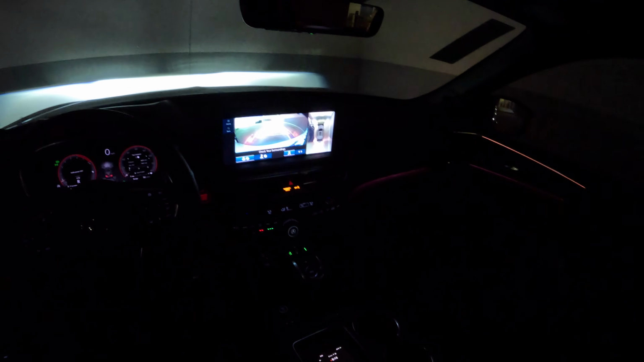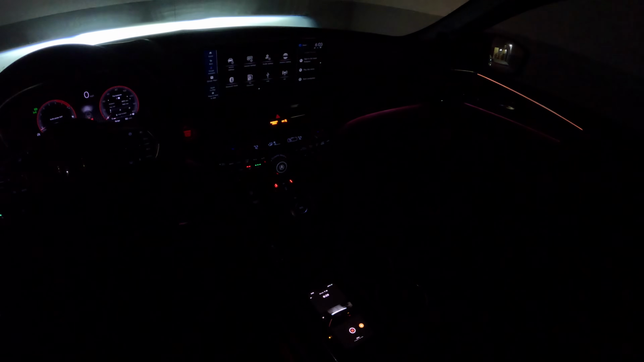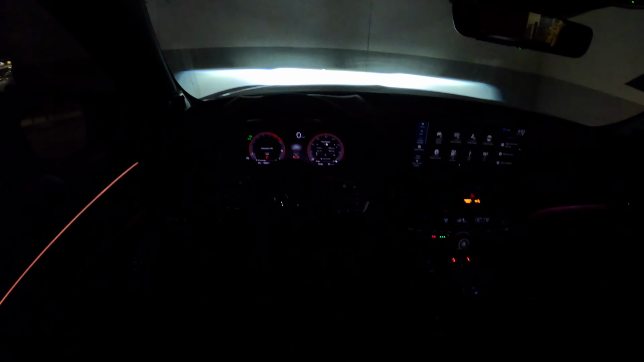And here's the reverse camera. It's actually pretty bright because of all the lighting from the headlights and taillights. You can see a lot over there, which is good. But yeah, very, very nice MDX Type S. Super fun to drive, whether you're driving in the daytime or nighttime. Very, very comfortable car and very good looking SUV.